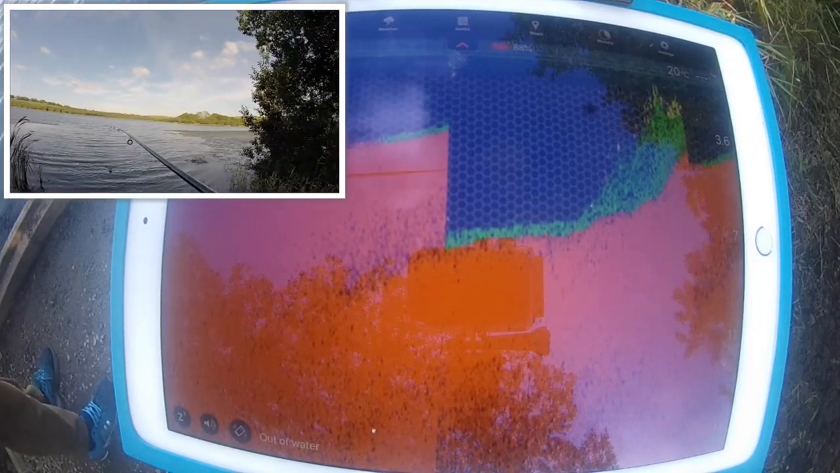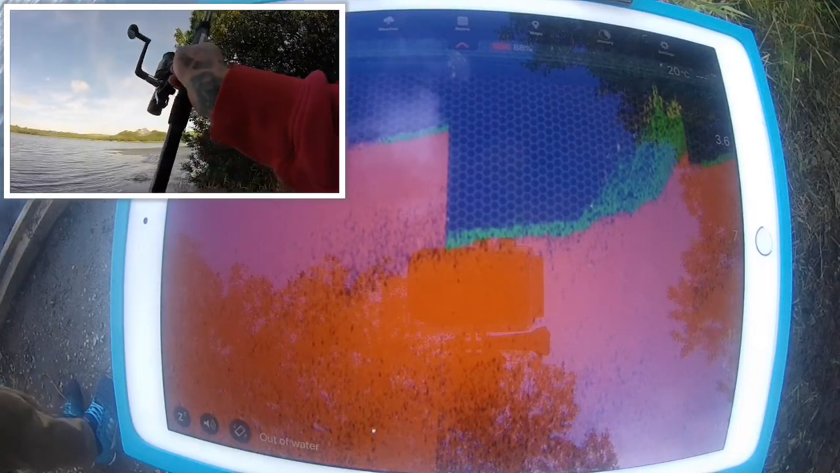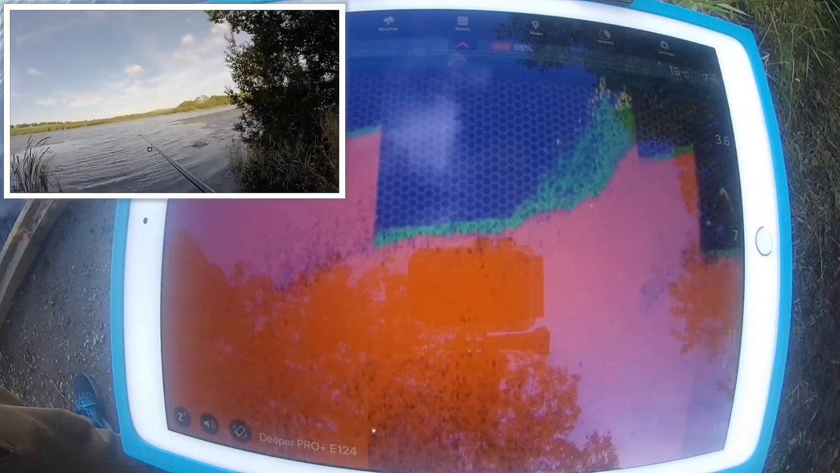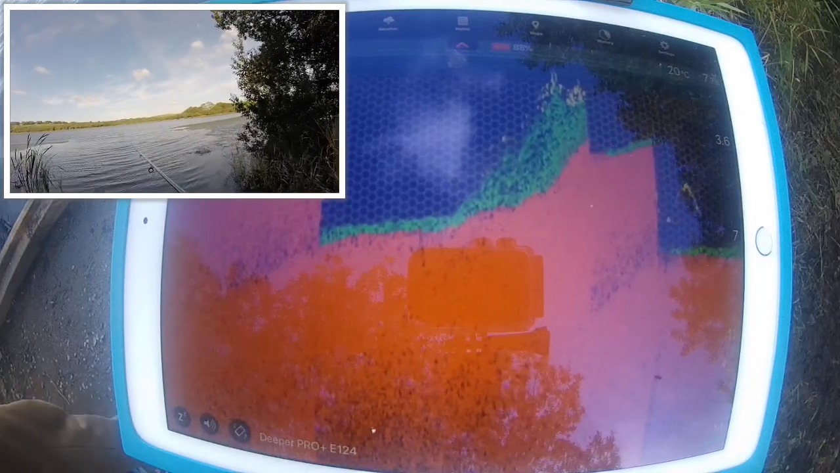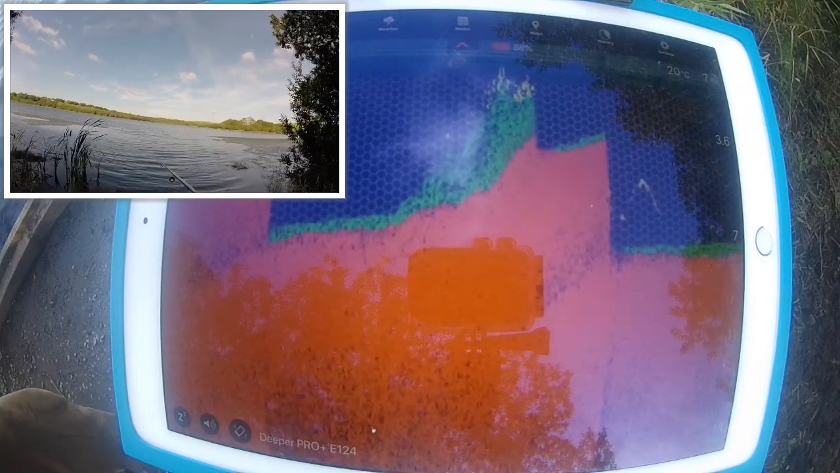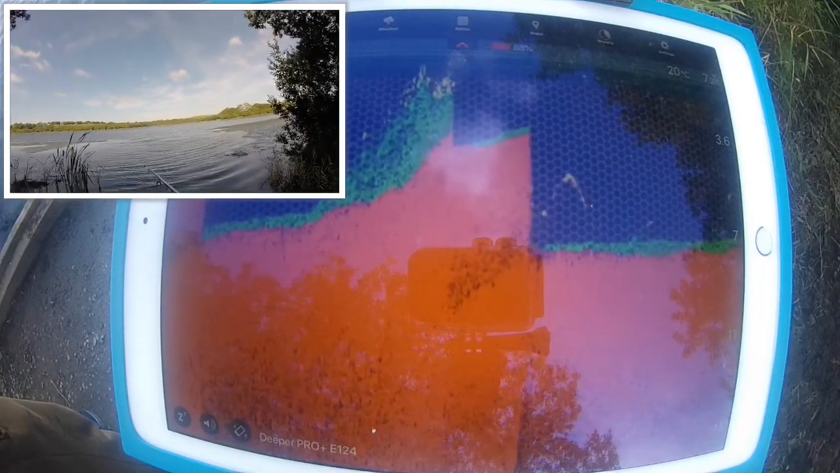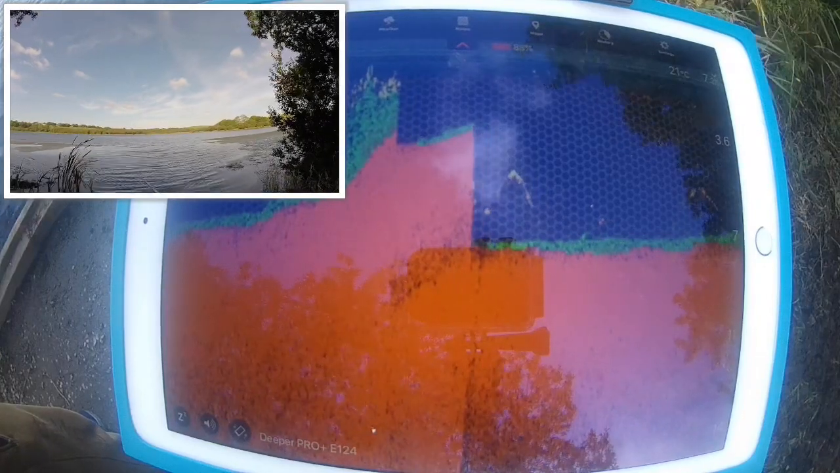The bank is very sloped up, and there's lots of weed, which we already knew, but it's an amazing bit of kit. It's picking up everything that it should be, and I know it's on the money because you can see for yourself there is an awful lot of weed out there, and it is showing an awful lot of weed. So brilliant. And there we go, last cast. Again, no difference, 7.5 feet at sort of 40-50 yards.